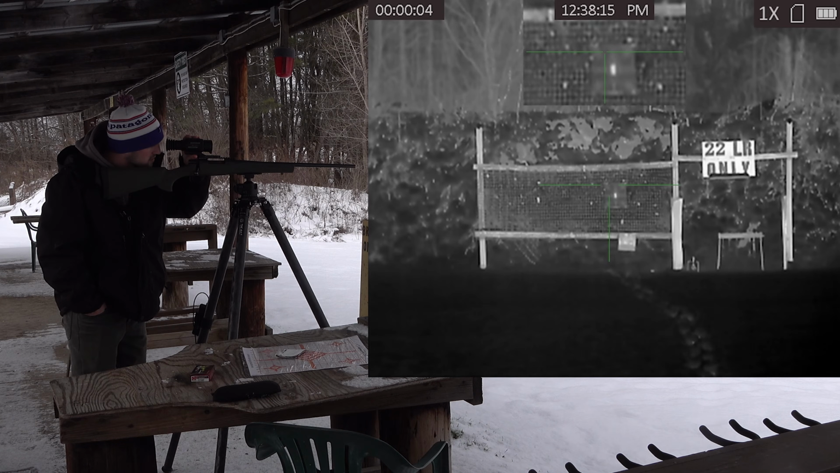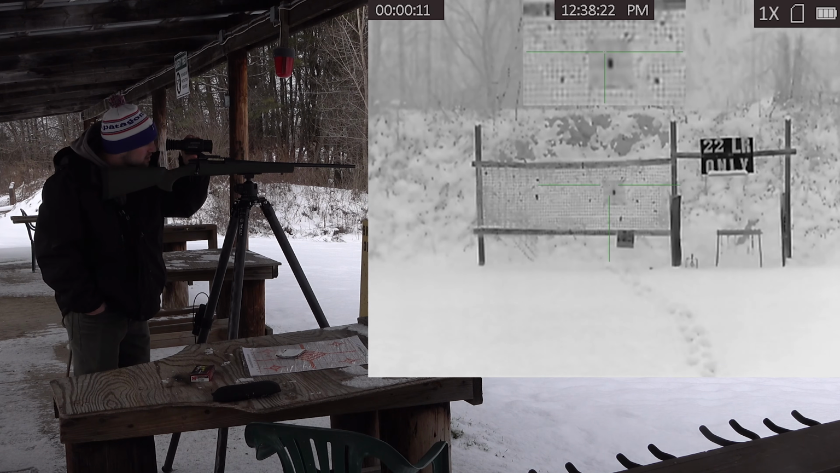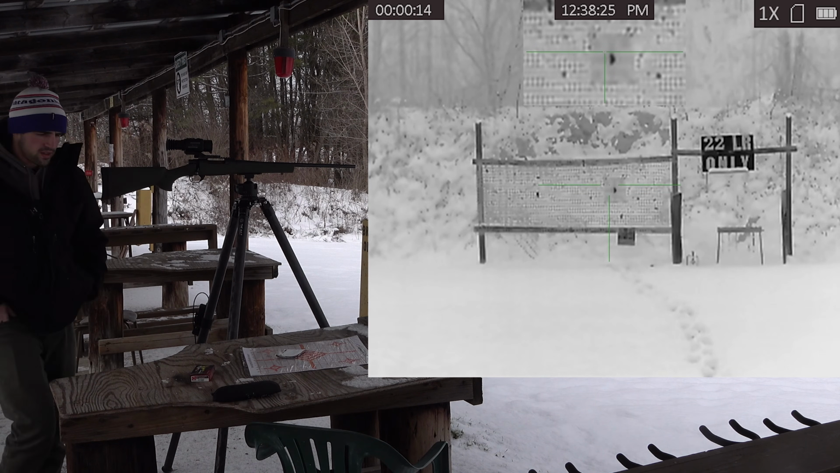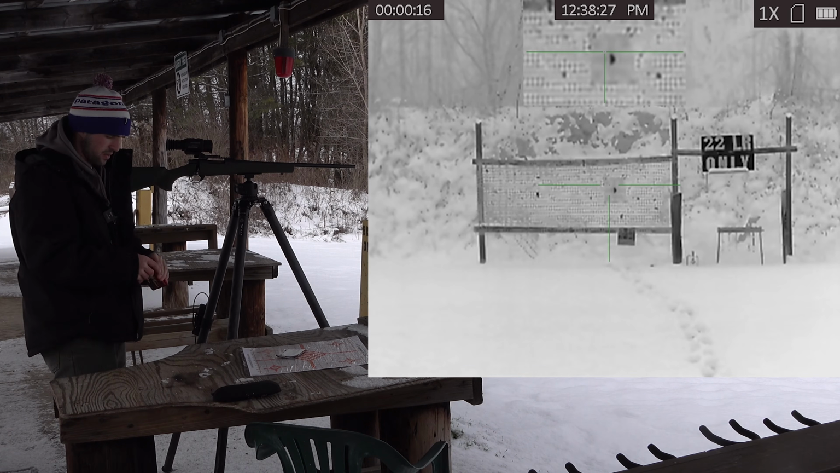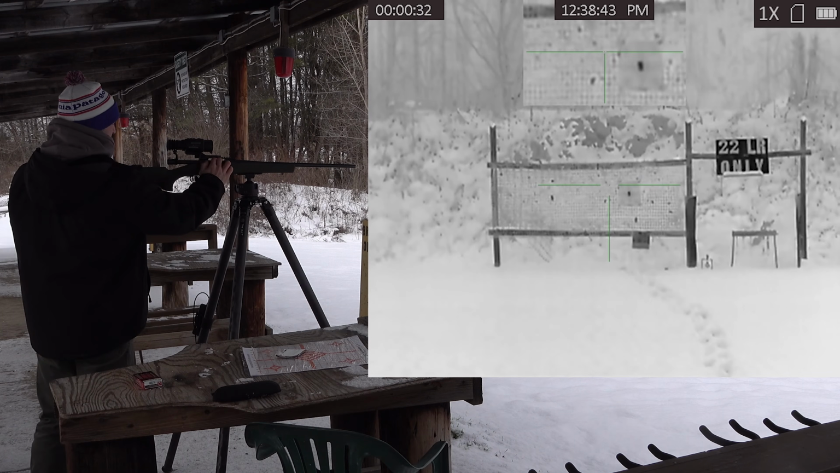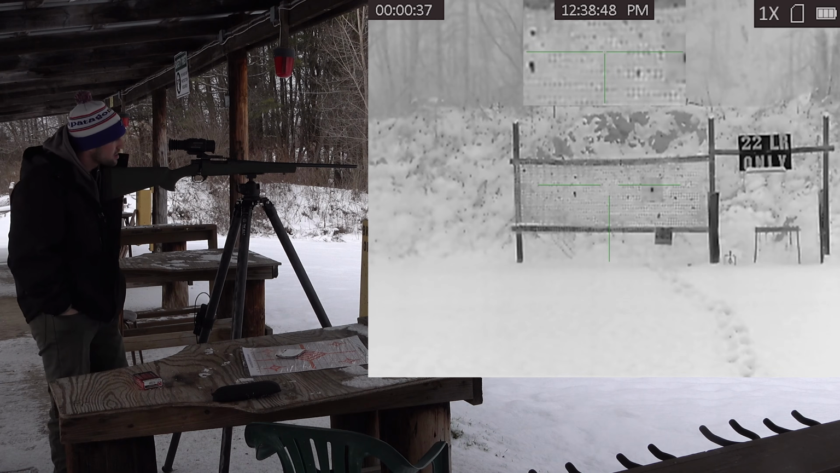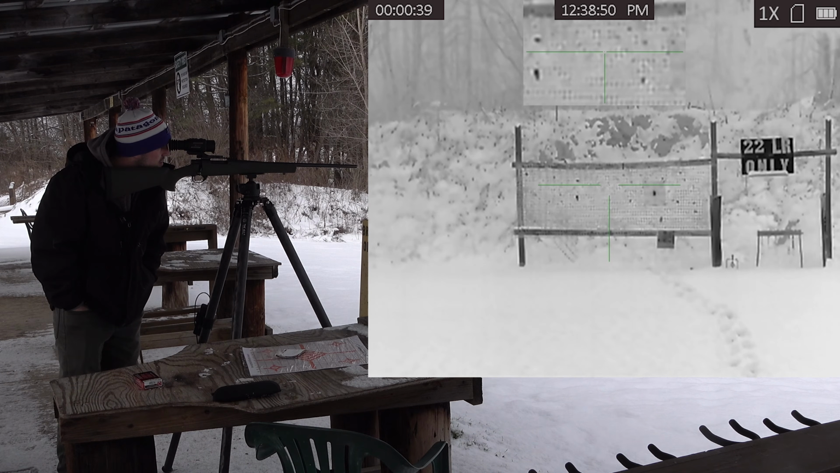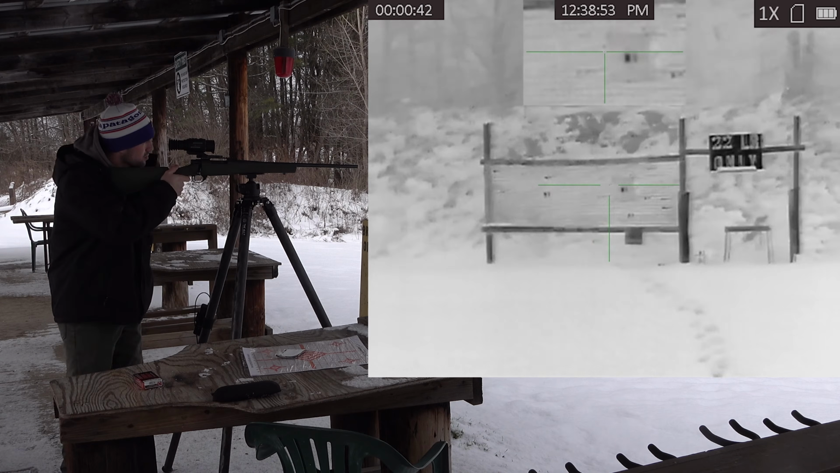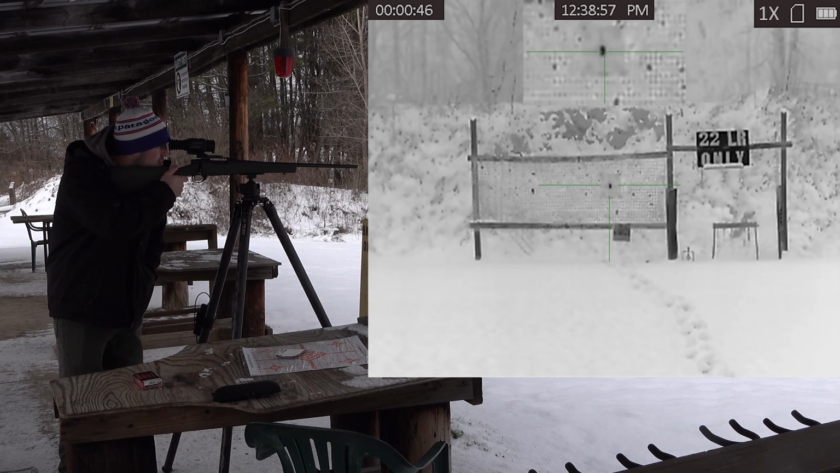I'm probably going to switch it over to black hot because it's got the little dot in the middle. So there we go. Now I'm going to fire one, and then we'll make our adjustment from there. Alright, here we go. It's a little cold out here. Alright, so I'm just going to go right in the middle of that hot hands, that's where I'm going to be aiming. Alright, here we go.